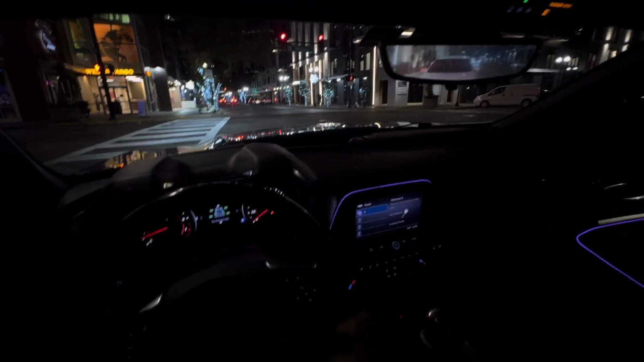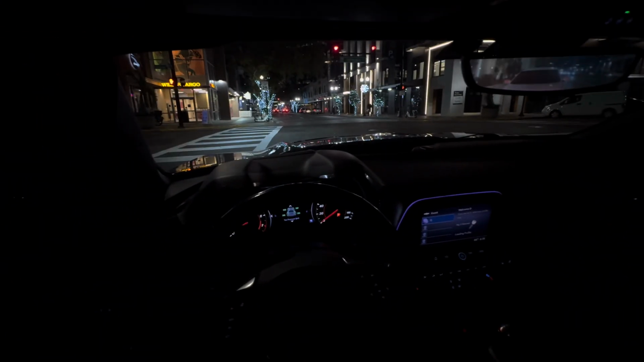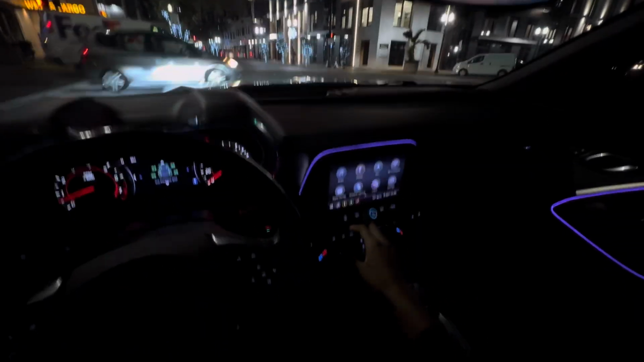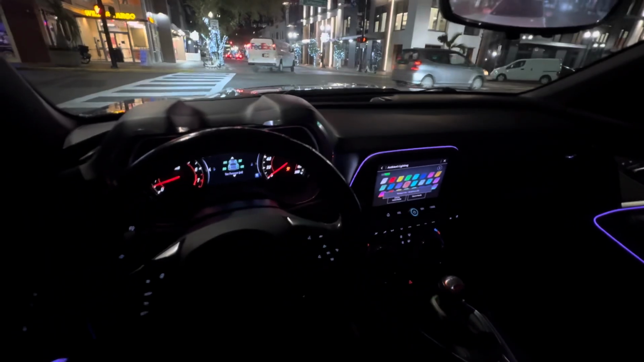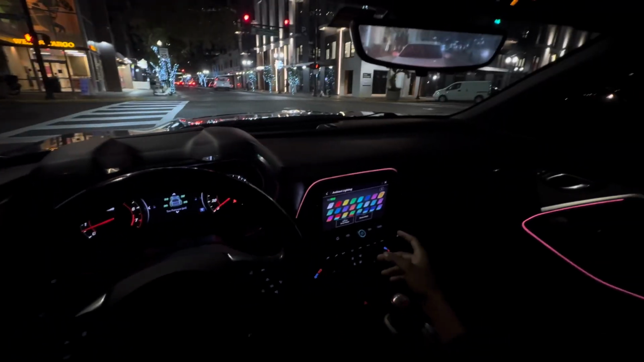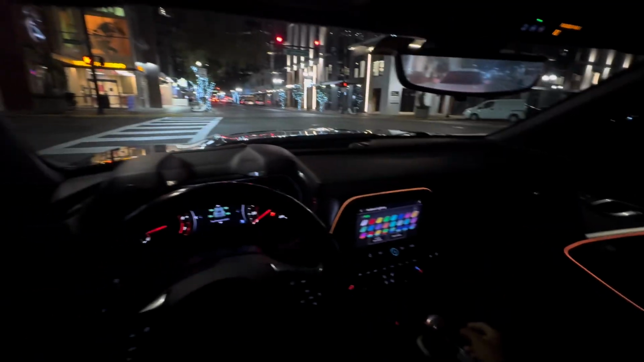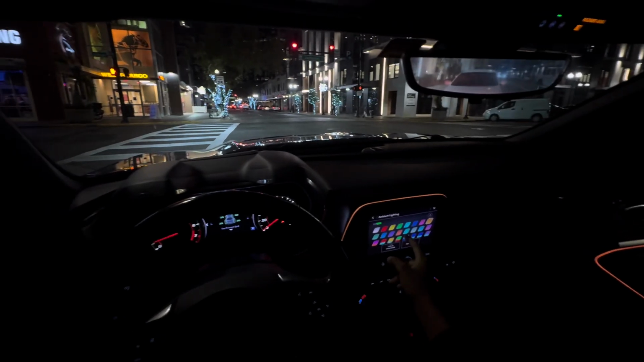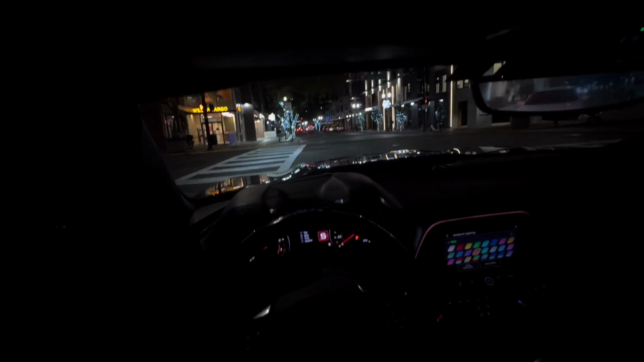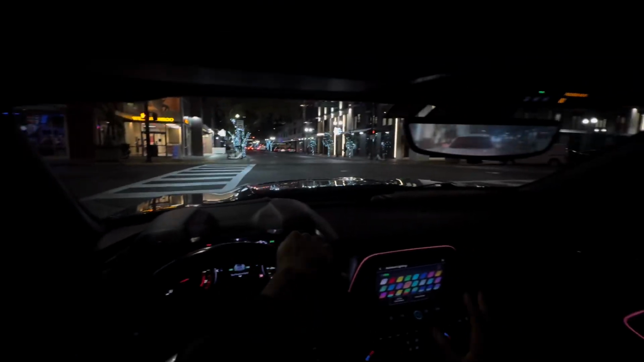What is the color of the night? Let's see. We're gonna go with orange. No, we're gonna do peach. We're doing peach. Orange is cool, but we rocking out with the peach, man. Peach jeans. We in sports mode tonight as well, man. All right, enough talking. Time for the driving.